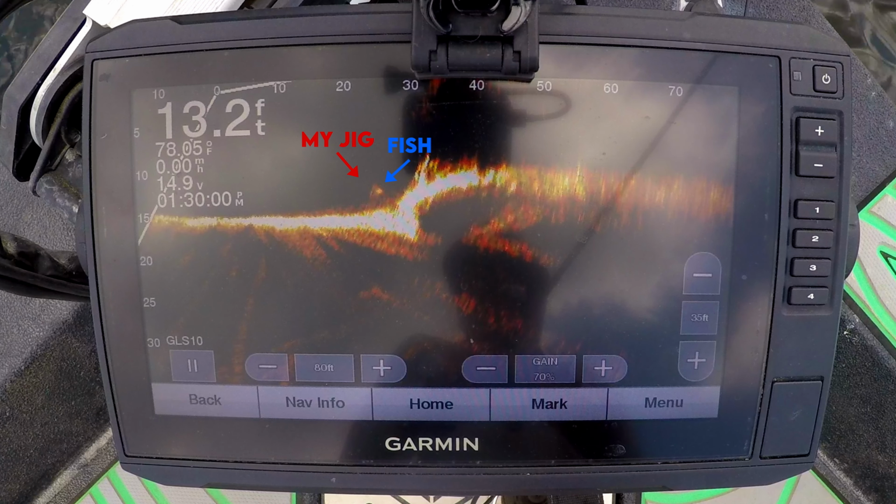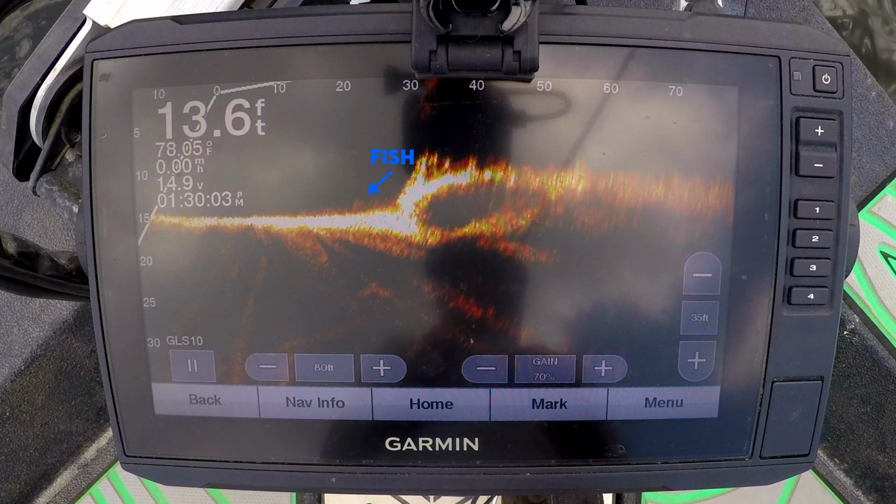This was the first time I've actually ever fished a jig like this. I know it can catch fish. They call it stroking a jig. Basically, you're just ripping it off the bottom like you saw. It's supposed to catch fish, especially this time of year, late spring, early summer, all the way into mid and late summer. I've just never really fished it like that before.